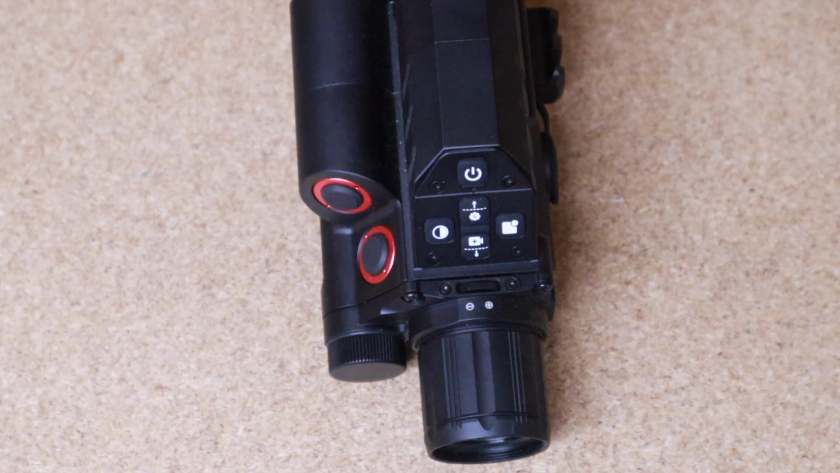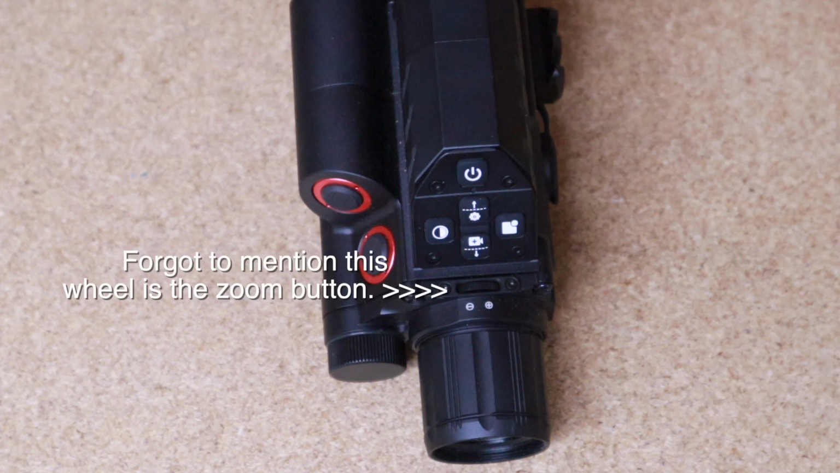All right, so functionality of those buttons. Obviously you've got your power button on top and you've got your multifunction buttons. So the top one there with the arrow pointing up, you long hold that to get you in your menu, and then you use the up and the down to scroll through. You've got your left and right buttons for selecting, deselecting, all that sort of stuff. When you're not in the menu, they also do sub-functions. So the one on the right there does picture-in-picture. The one on the left changes between day and night. The one on the bottom is for manual recording.